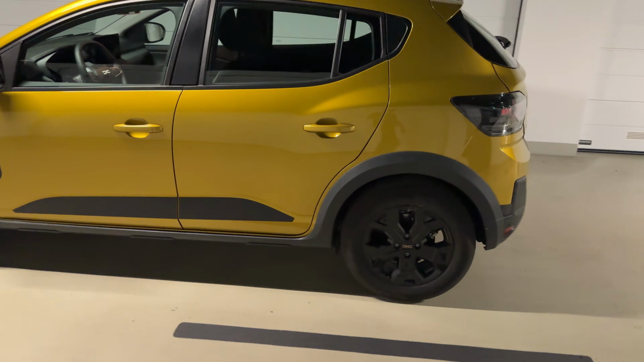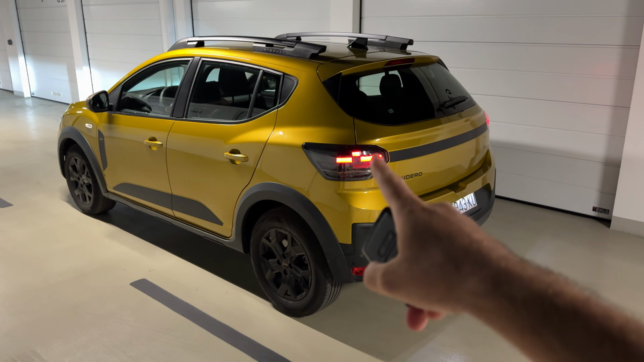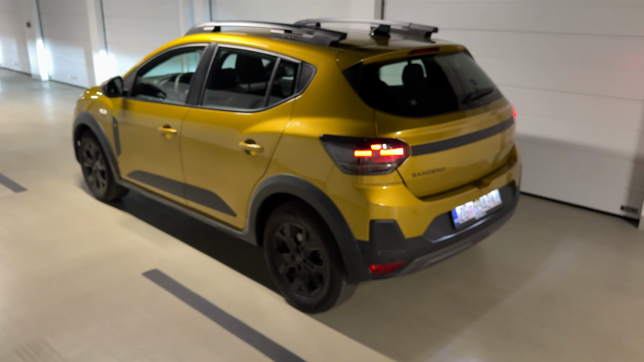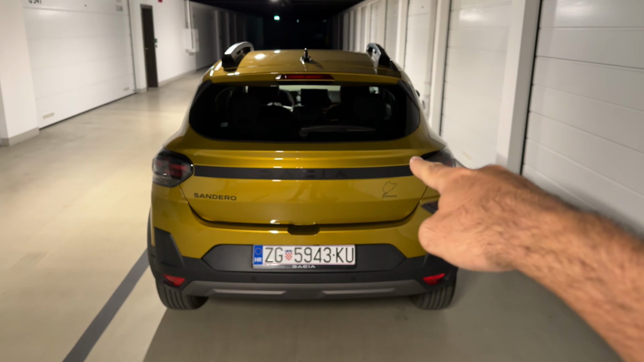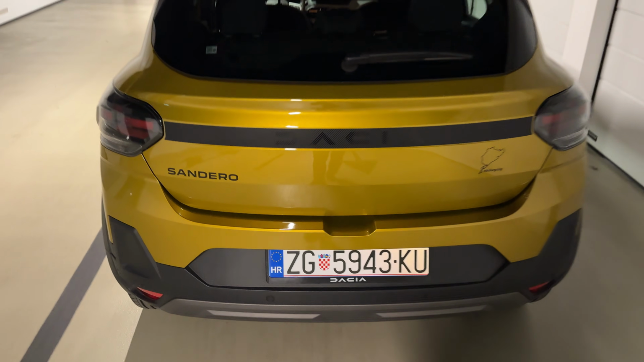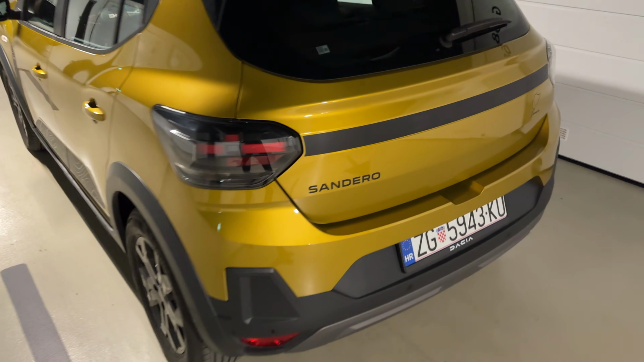And from the rear, I really love the attention to detail, because I will now turn on the lights by pressing the button on the key, and you see that we have a similar lighting signature at the rear to the ones on the front. So the inverted T-shape, just like the daytime running LEDs. Then on the Stepway version, we have this black part connecting the lights, also robust styling. You saw also the side skirts as well. This is the trunk space, and here is the LPG tank. Not sure how much you can see, but yeah, now we are ready to go on a drive.